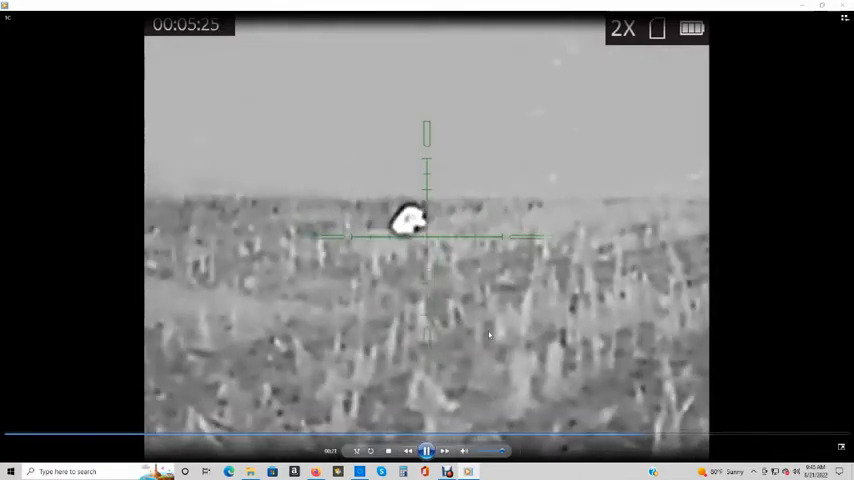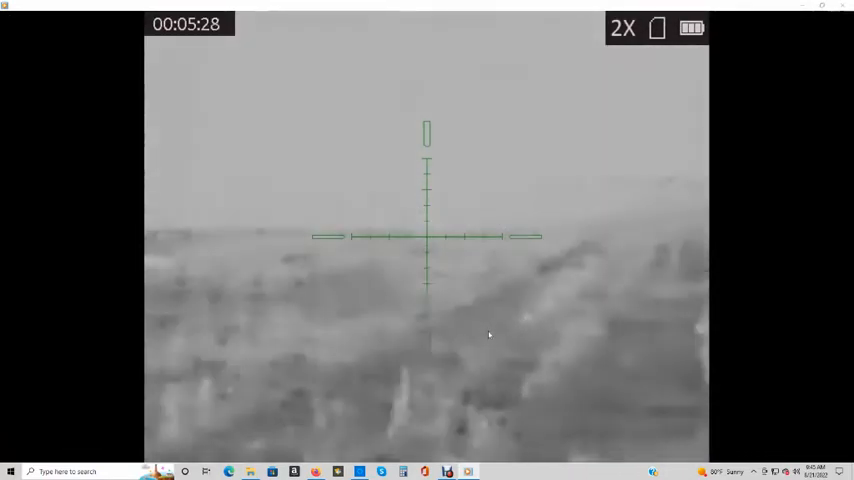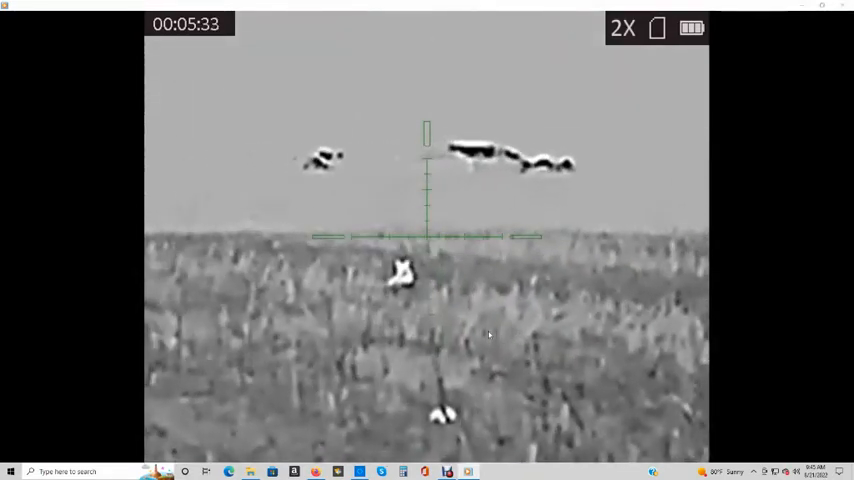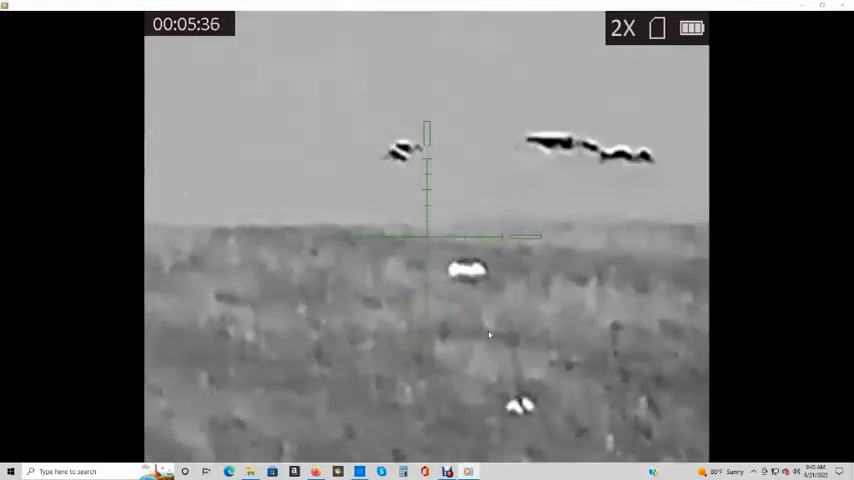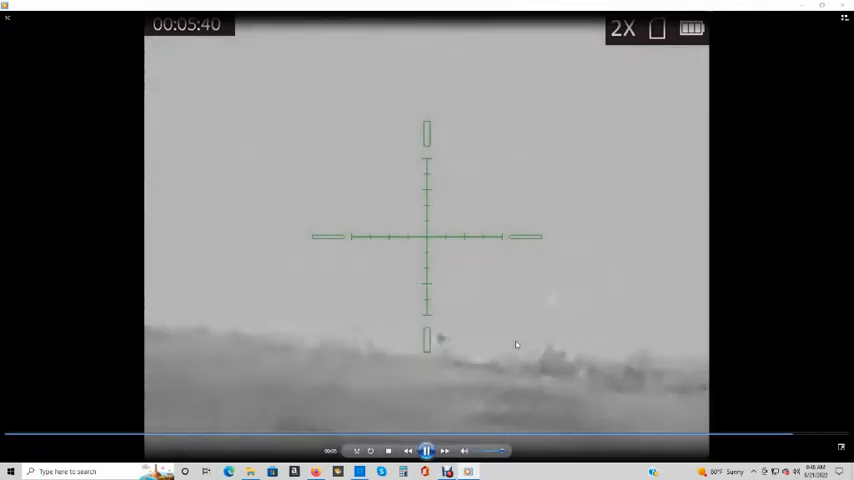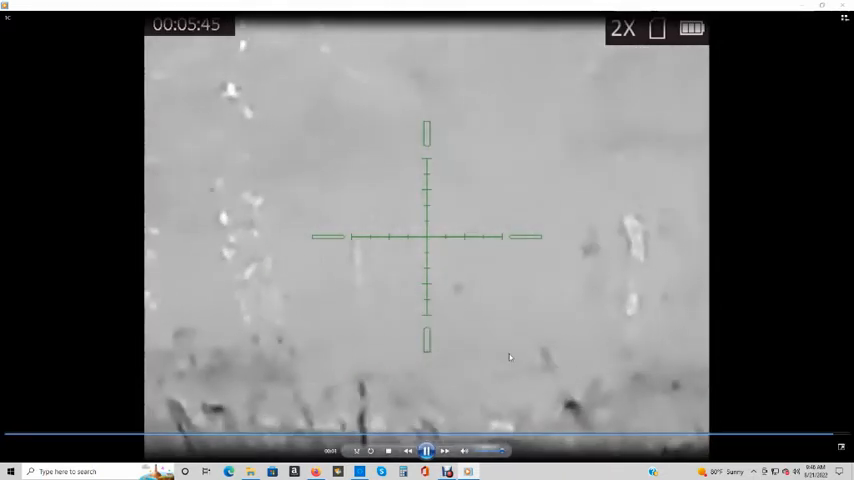You know, these running shots, they're never perfect, so I have to kill them there. They were shot kind of far back. It's amazing how much you have to lead these hogs. Anyhow, then I go after the lead sow. I hear her squealing in the back.